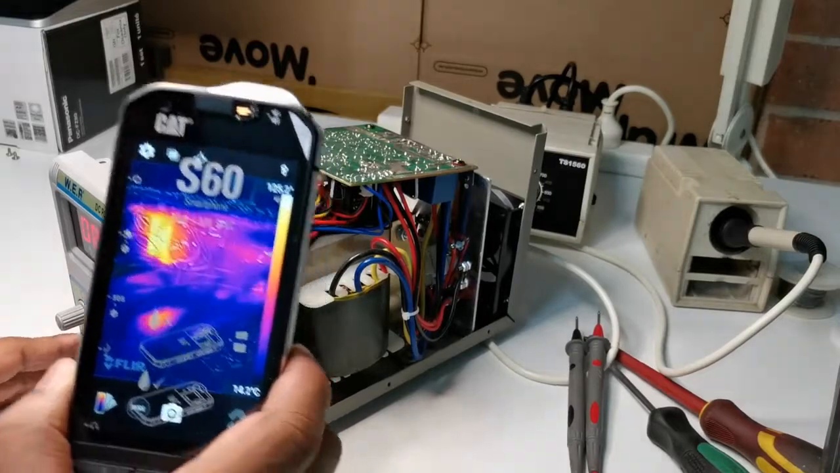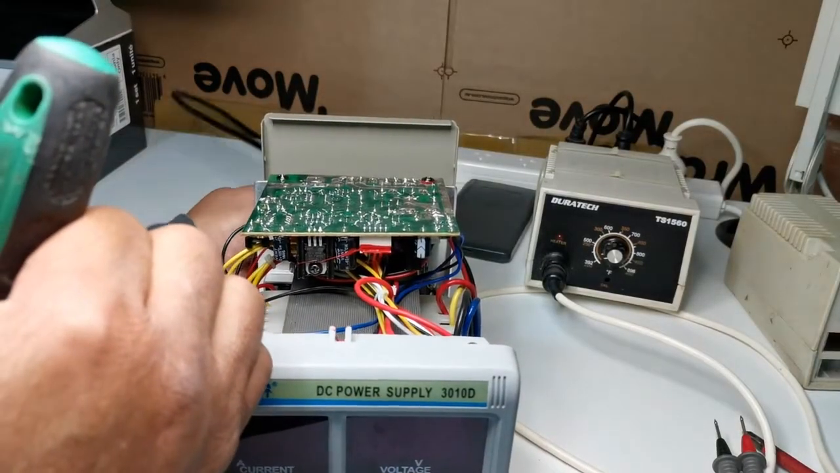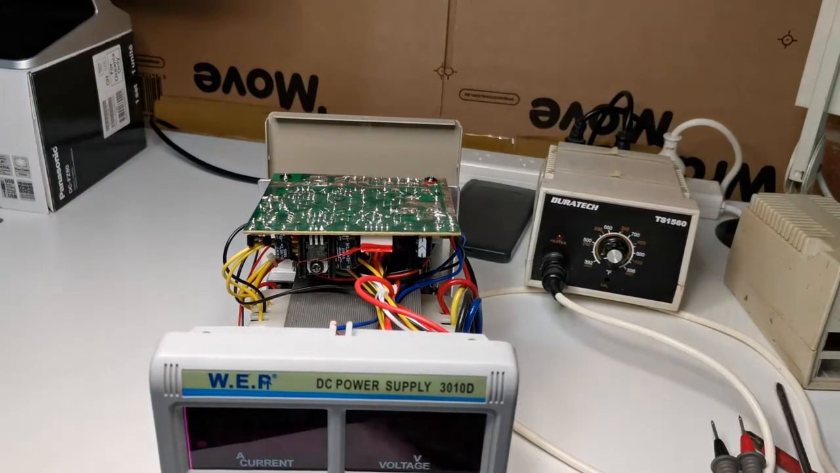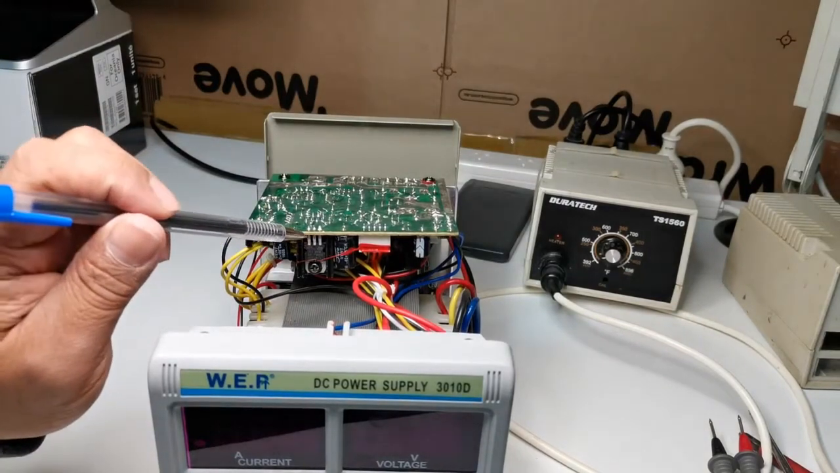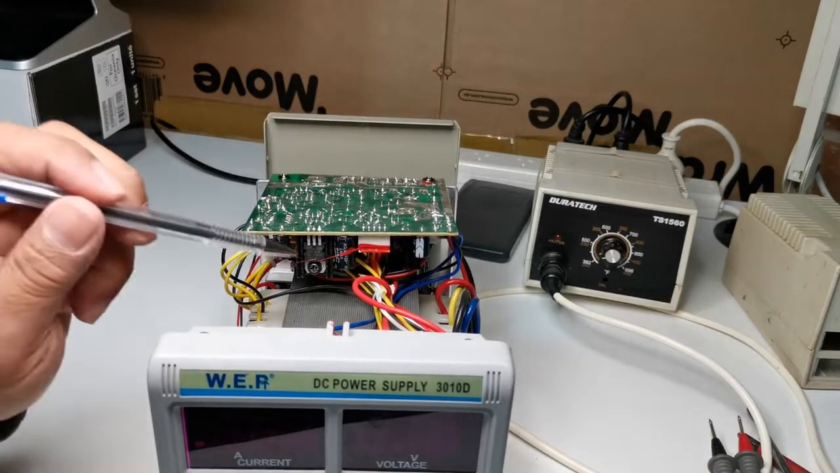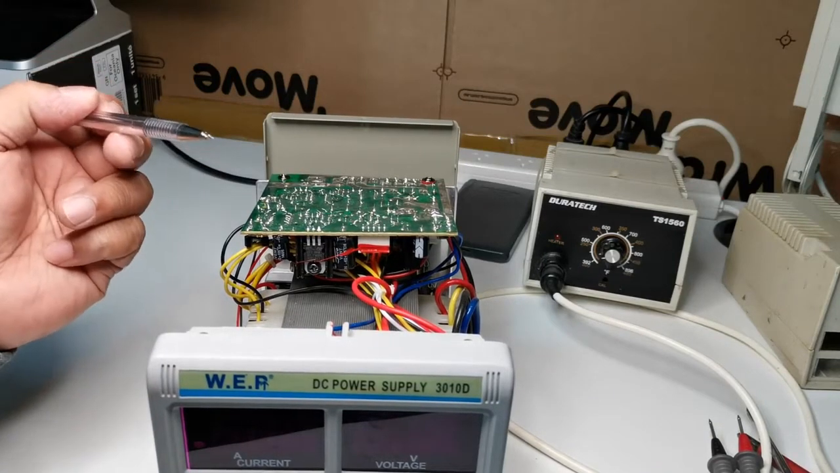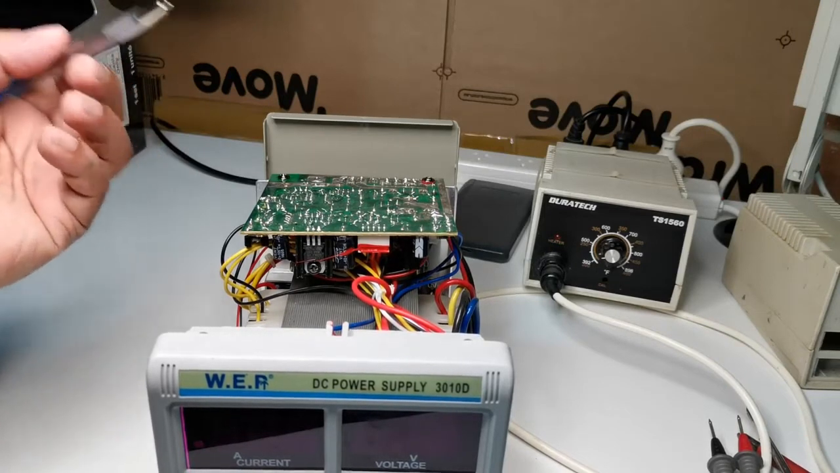So okay, let's find it out. What is this component? We have to take the mains power off, just to make sure that we don't get shocked. So we know that the problem is this one here. It's obviously heating up, but we can't tell that this is faulty just because it's heating up. That means it's drawing too much current, and that means it's operating. It's overheating, but the problem is why it's overheating.